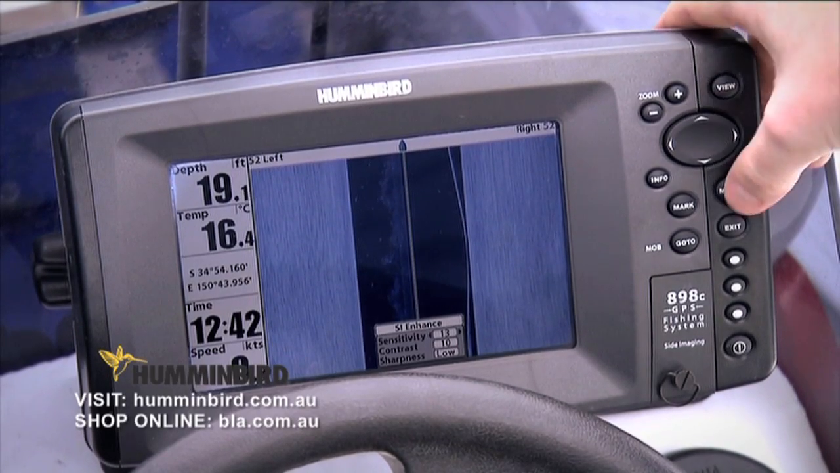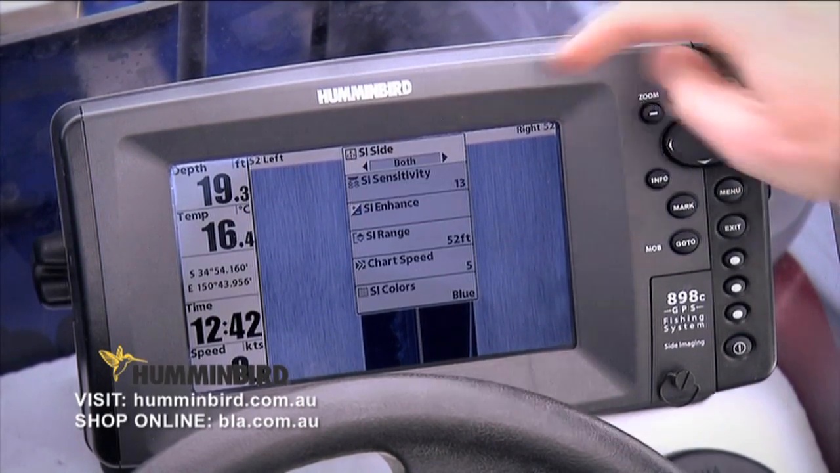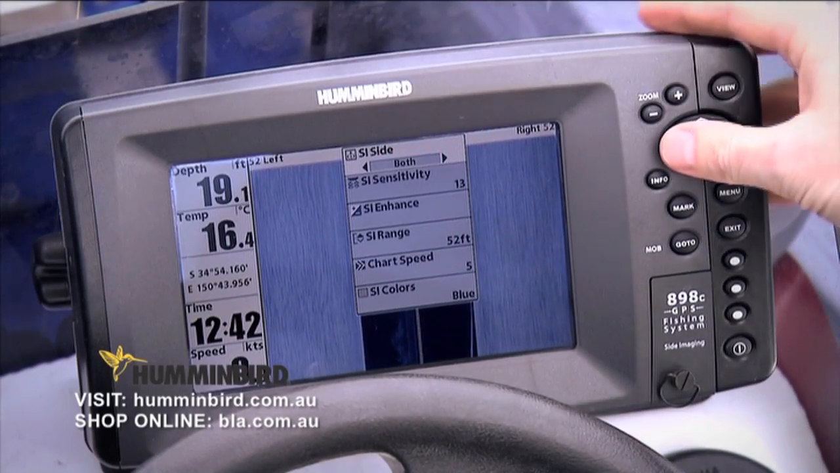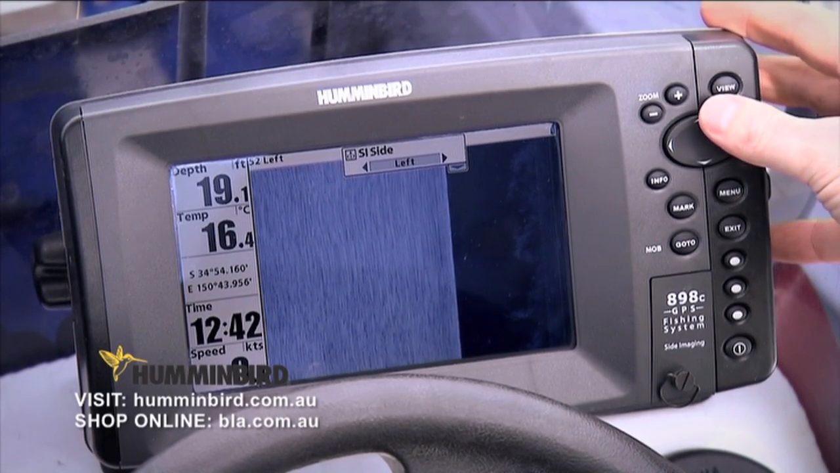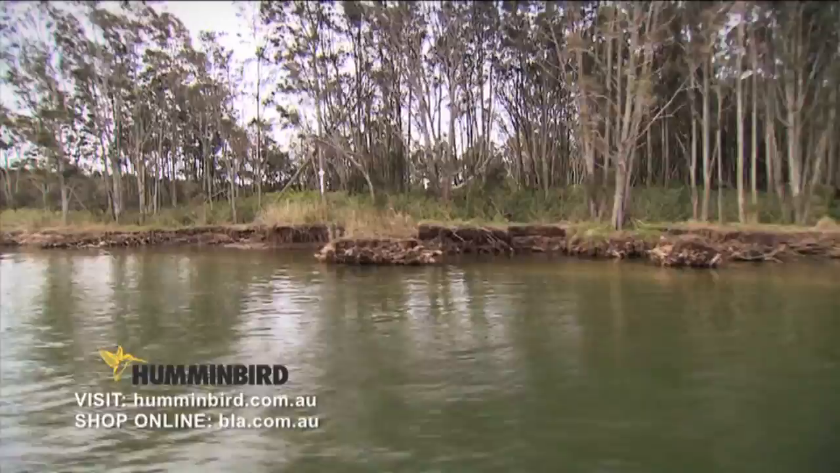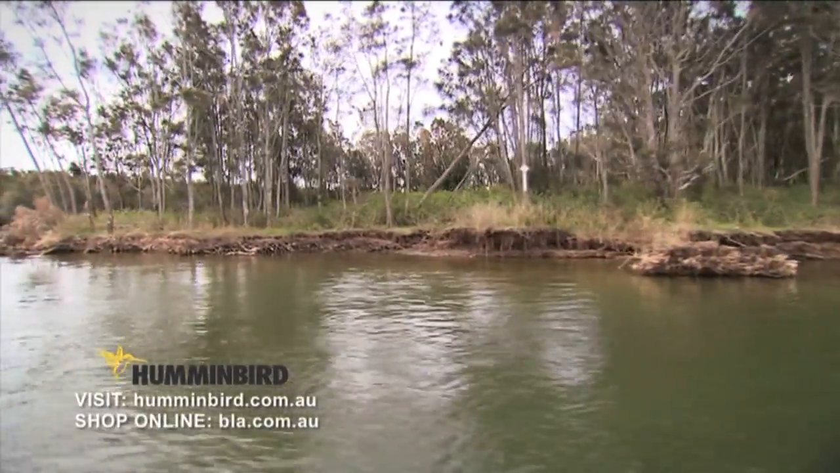What we do is we get out of that, press the exit button, hit the menu button again, and we go up to SI side. So say we wanted to look at the left-hand side, just hit it across to the left. That obviously gives you, if you're just fishing one bank and you want to concentrate on that side because you don't really need to see what's in the middle of the river, it really narrows it down.